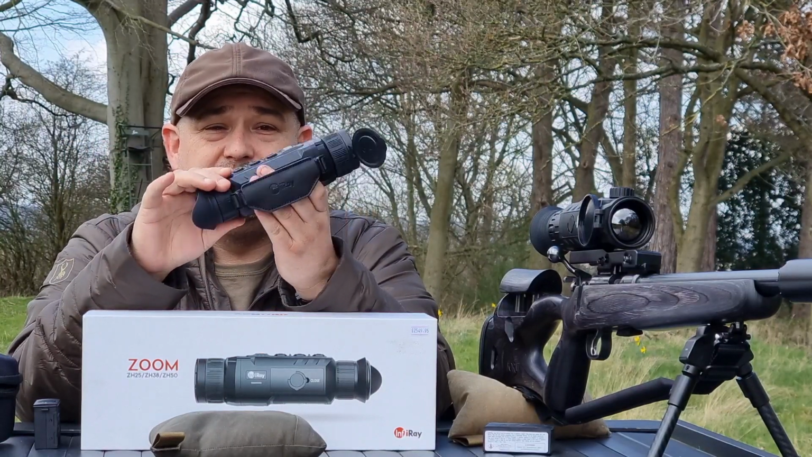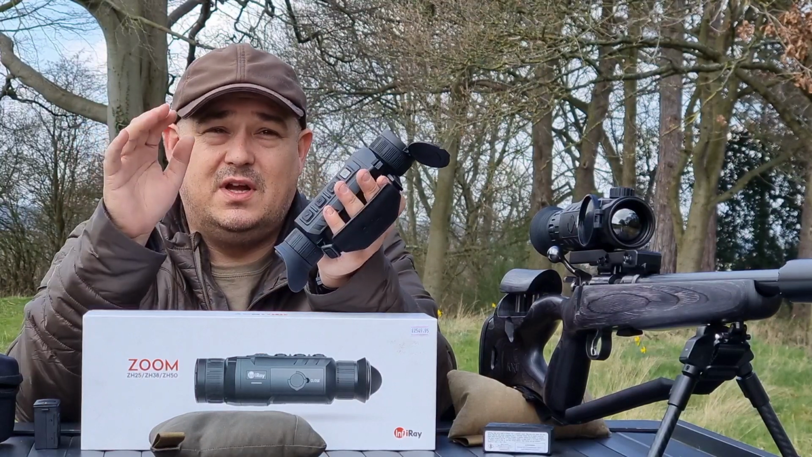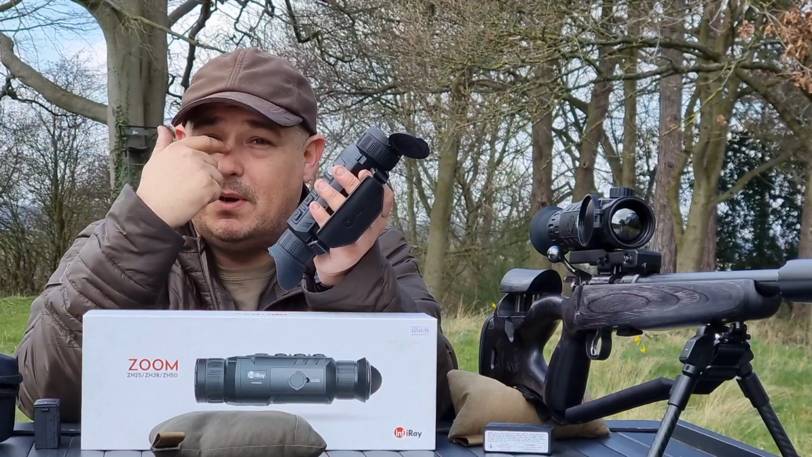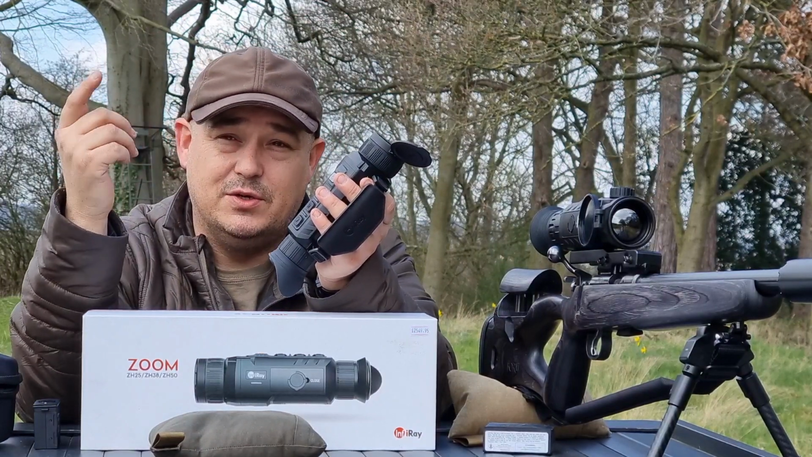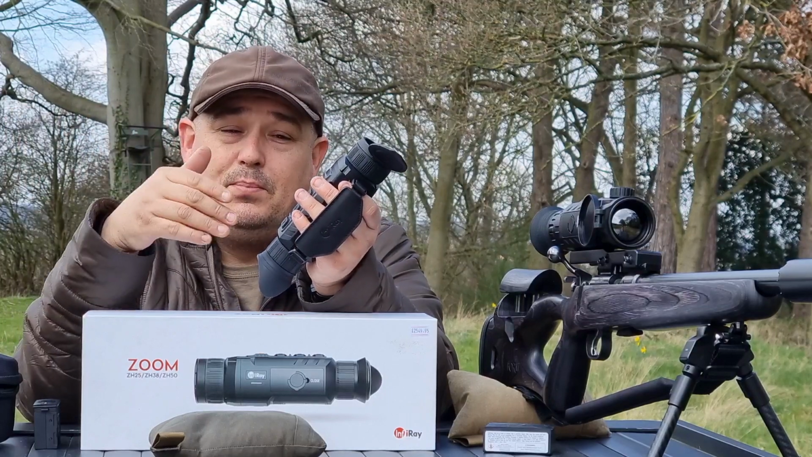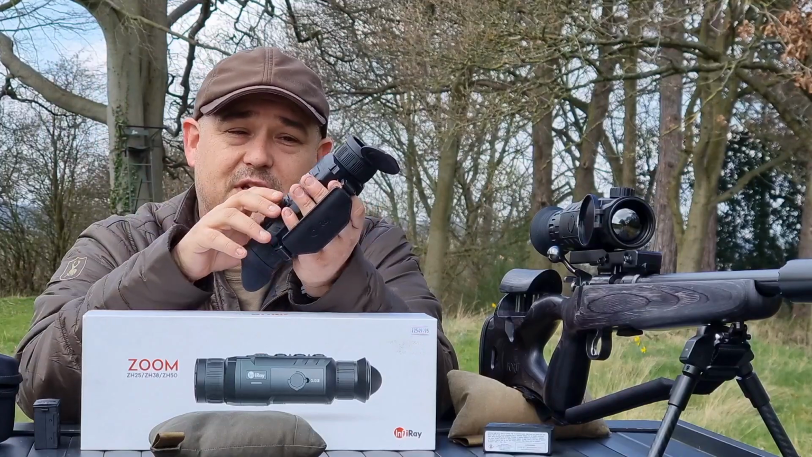So overall, nice little thermal, nice and simple controls on the top. Your normal Infiray quick menu system: one press of the menu and you get the options top and bottom of the screen through 2 pages for your zoom and your colour palettes, etc., and your image sharpness. Then long press the menu and it pulls up the full menu with your Wi-Fi, your picture-in-picture and all that sort of stuff.